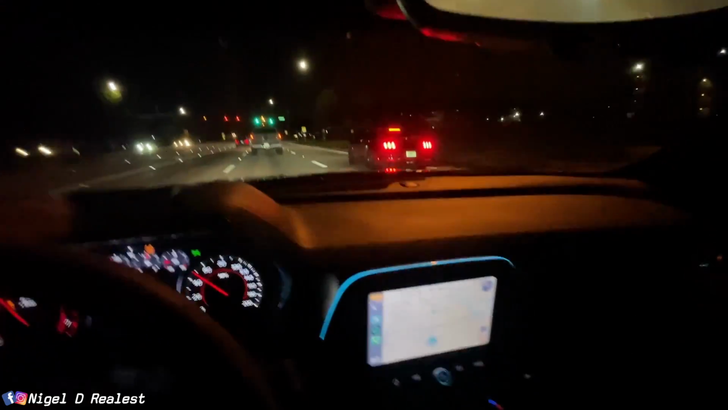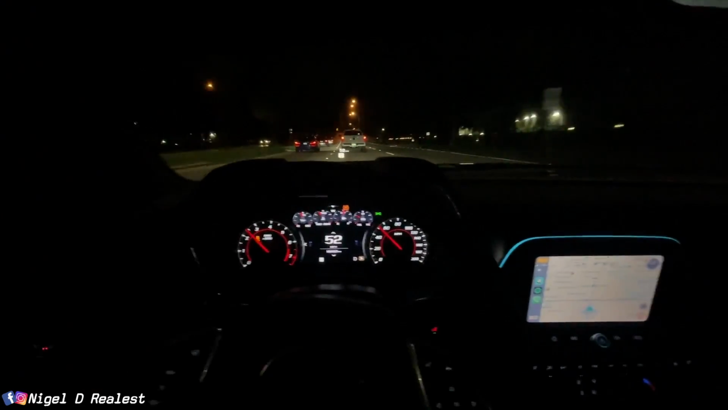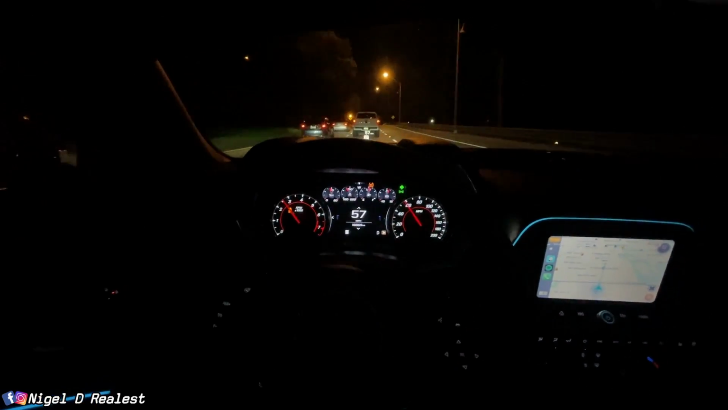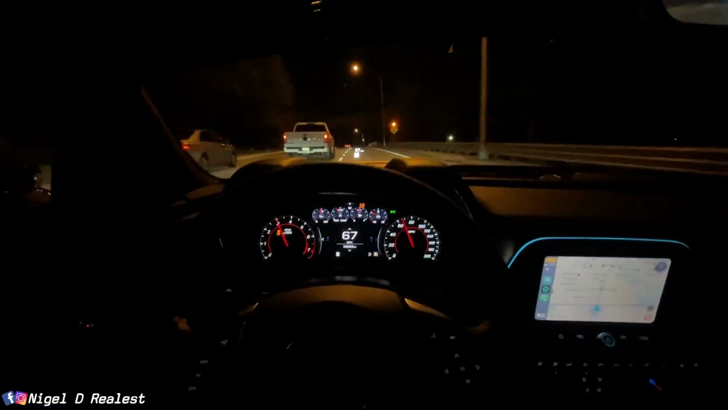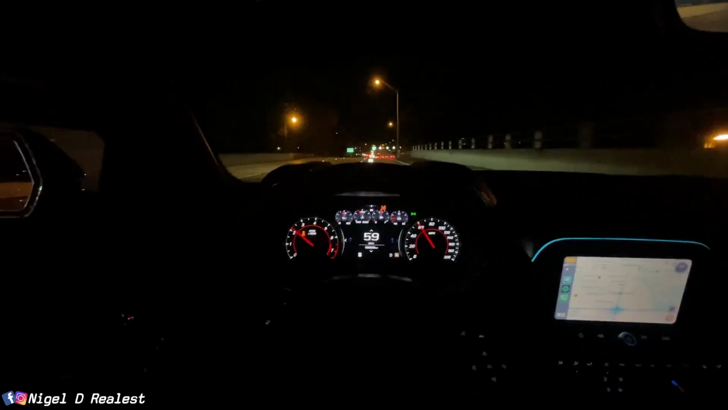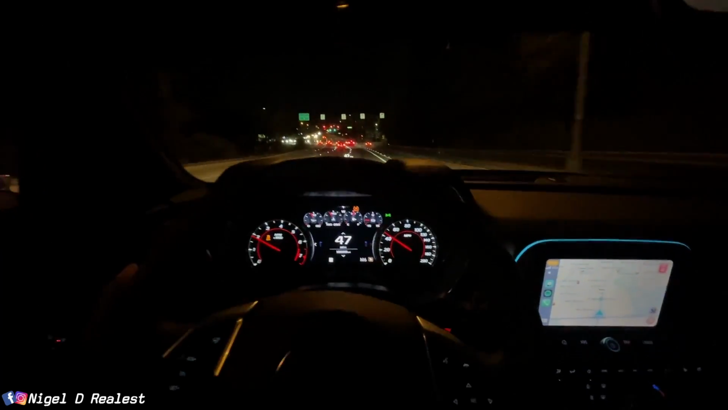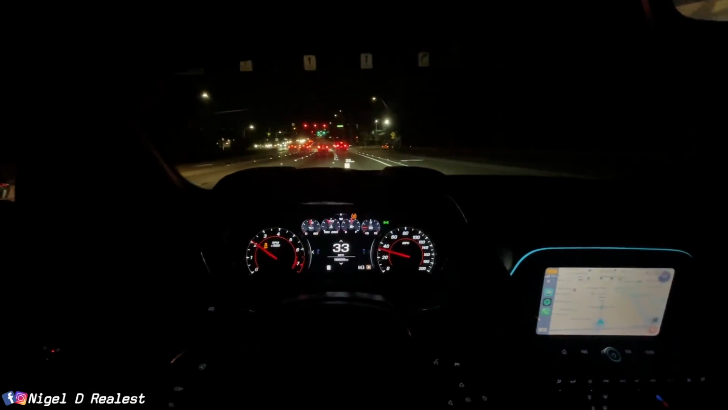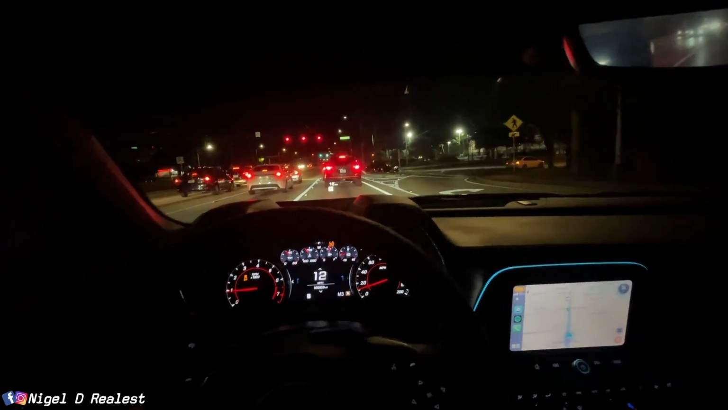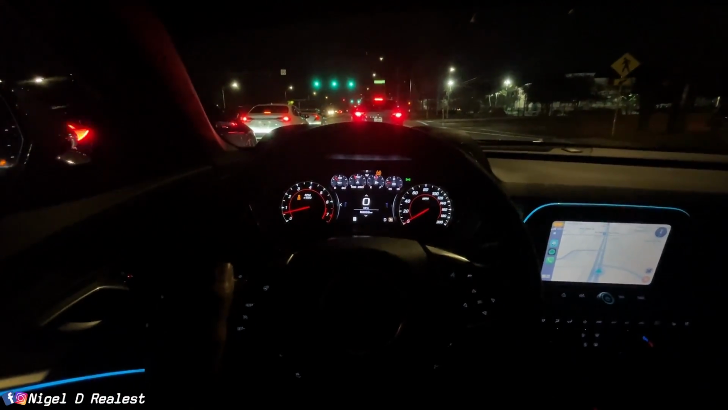One thing I like, those tail lights on the Mustangs, man. That sequential light. Oh, somebody's car is smoking big time, bro. I can smell it. Something not right. Something burning, and it's not my car. Ooh, that was a kind of rough downshift right there, man.